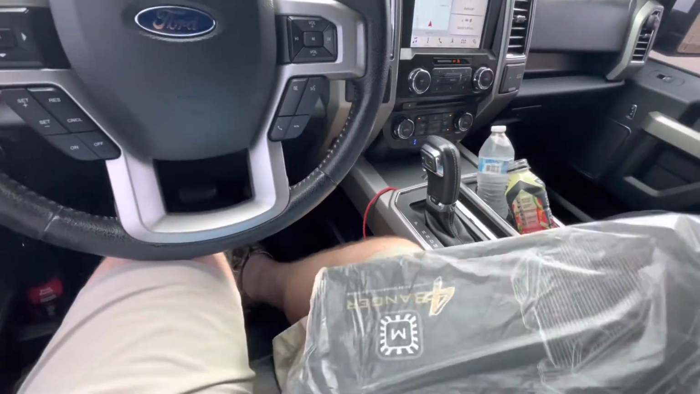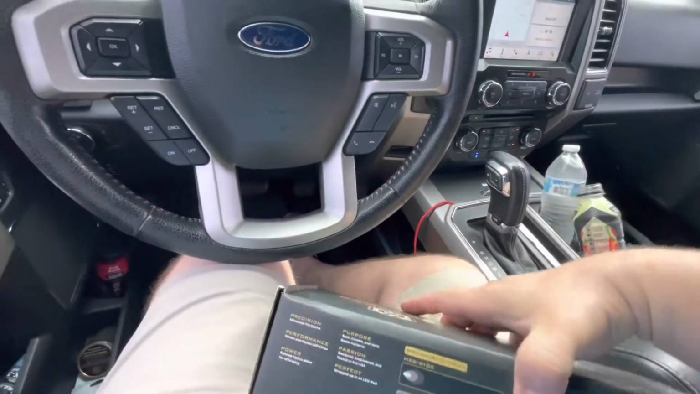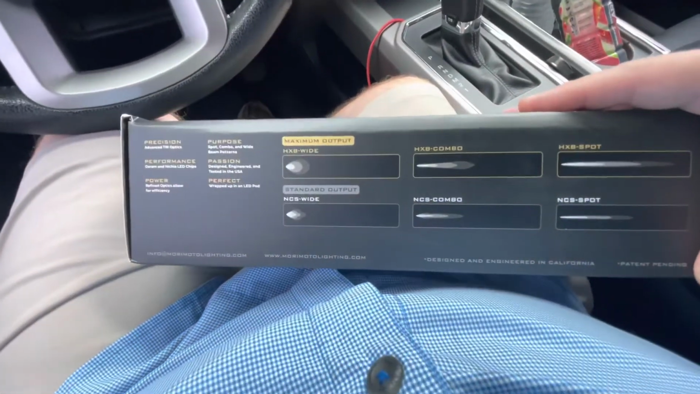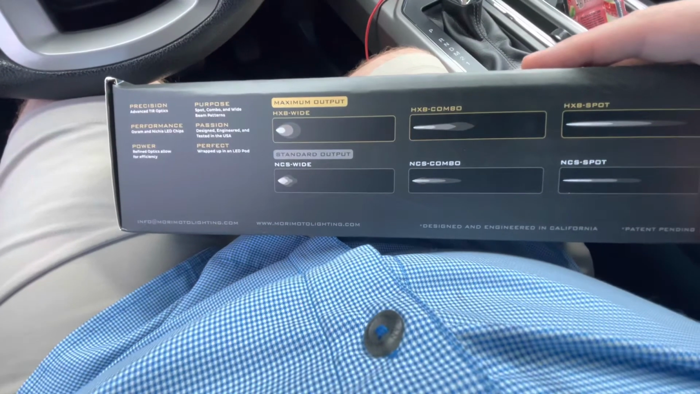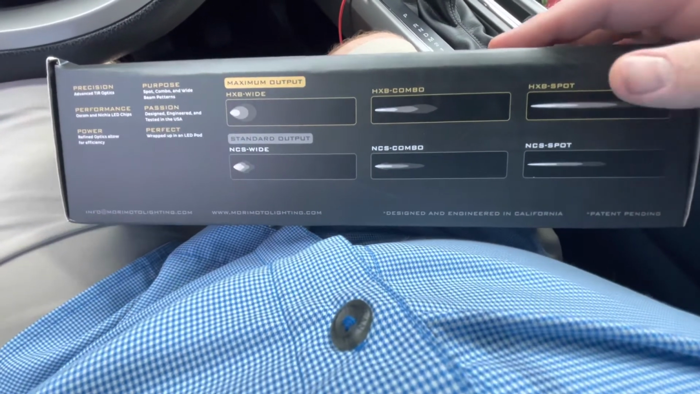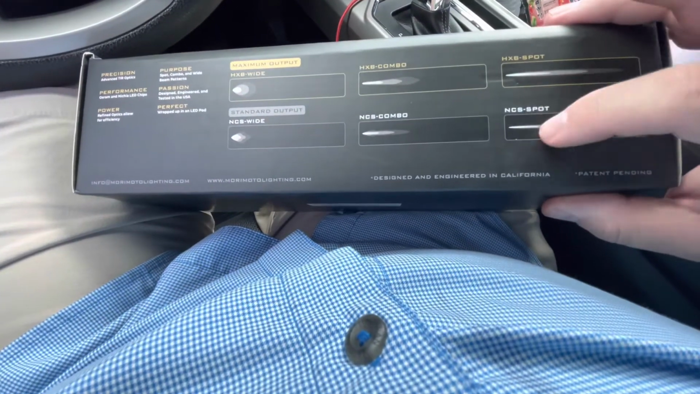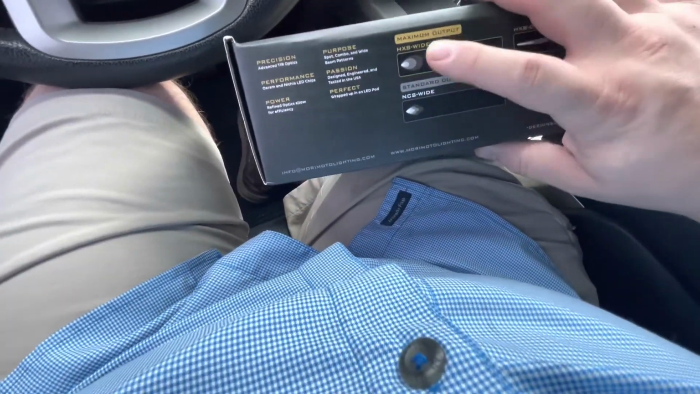I'm trying to do all this with one hand. I ain't got one of the fancy stands. Check this box out. So these are the HXB wide in the white color. So I'm showing the different ones you get, the combo, the spot, HXB versus NCS. But these are the HXB wide.